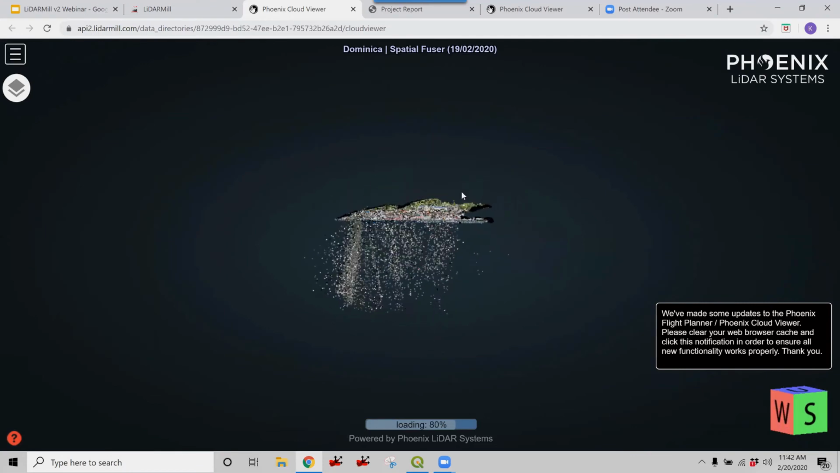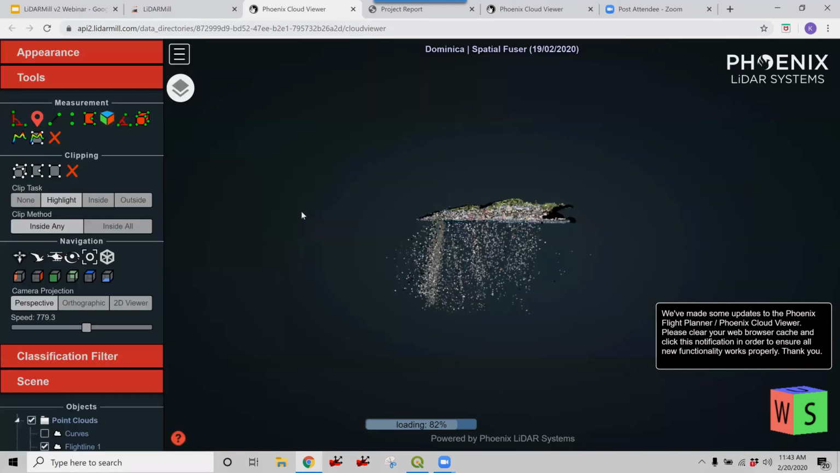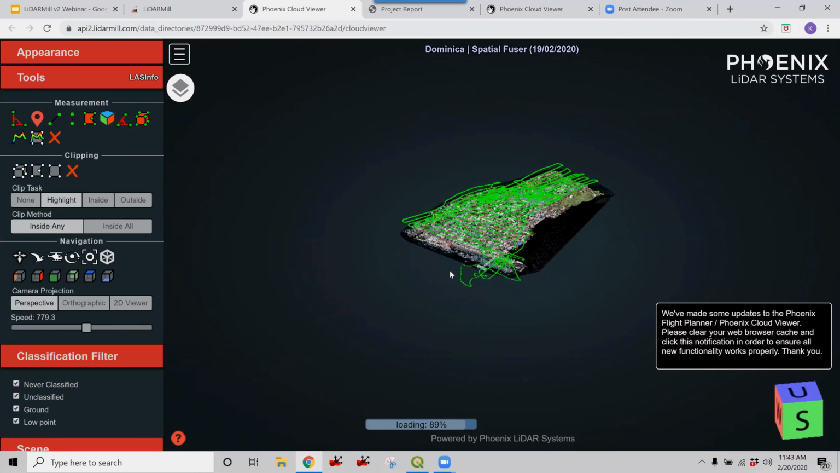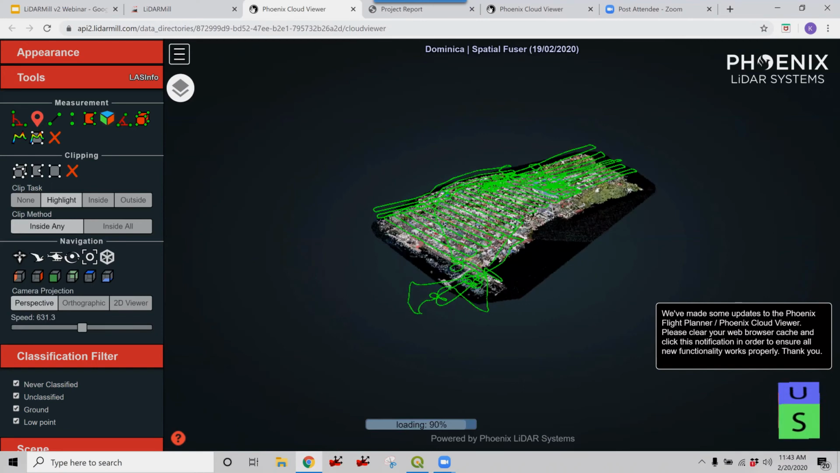As we can see, there's quite a bit of low noise in this data set, but with the automated classification, we can easily disable that. All I have to do is come here to this classification filter and turn off low point. And all of that was done automatically in LiDARMill.